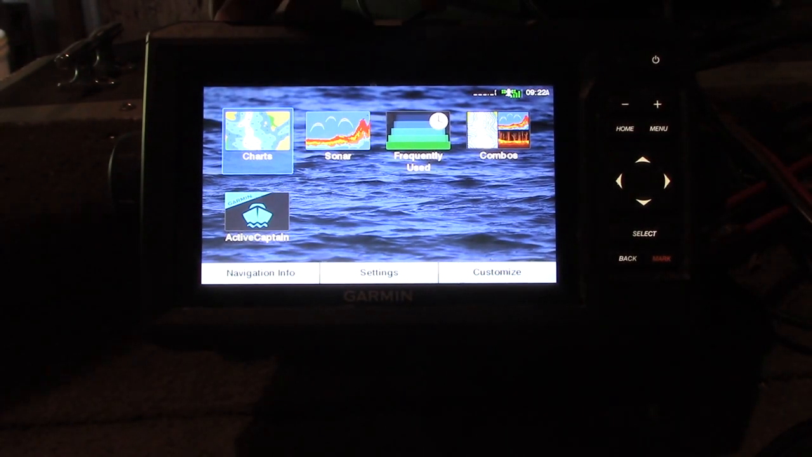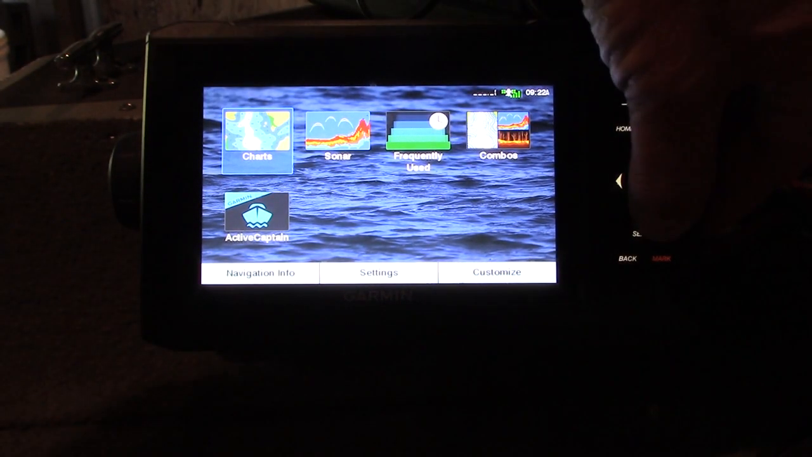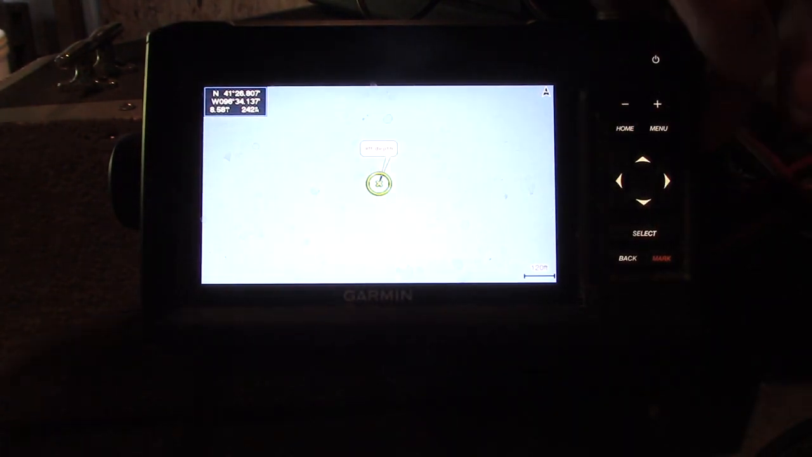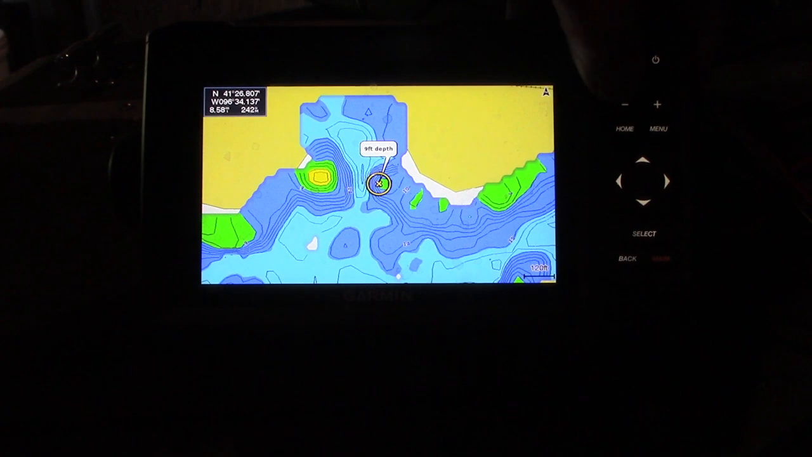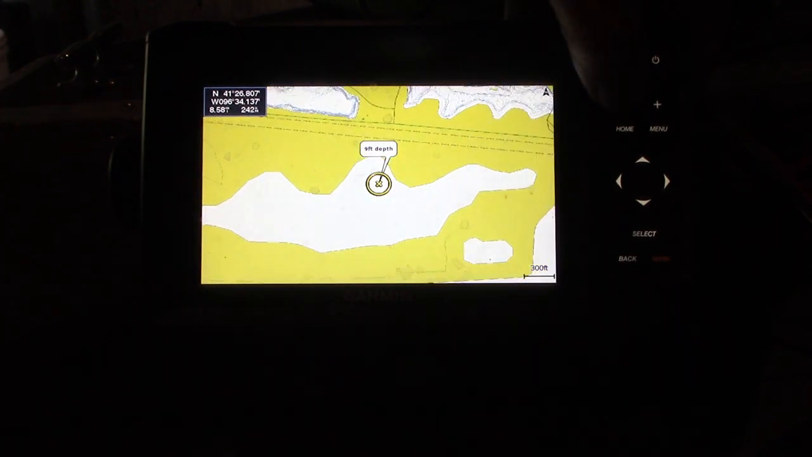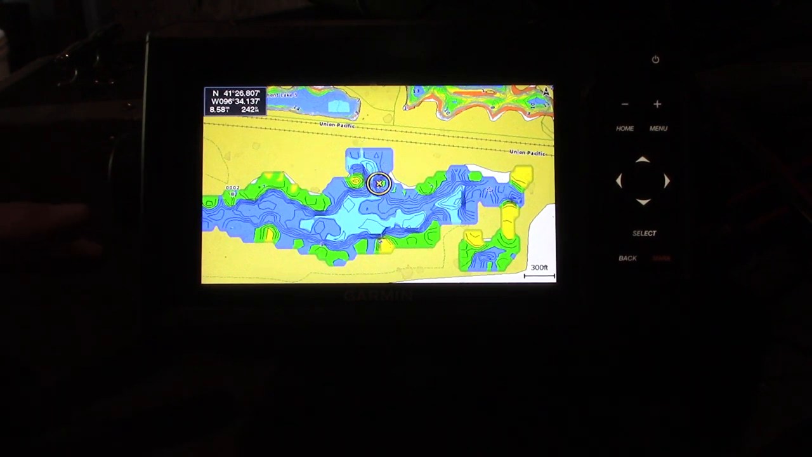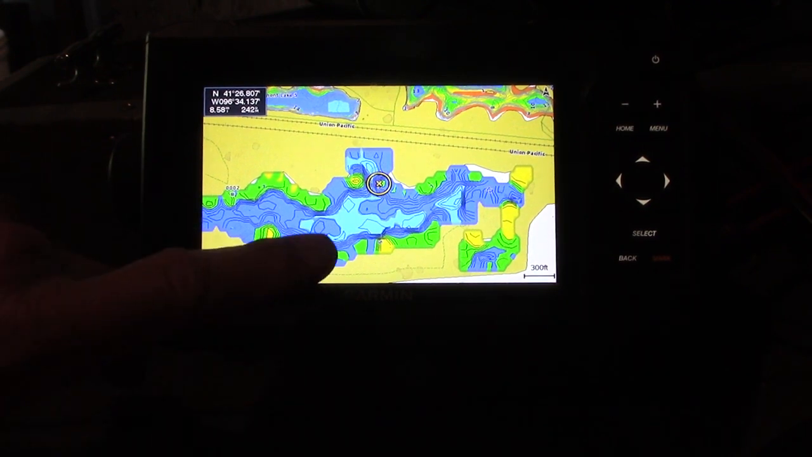Now we're going to look at the map that we made. Here's on our charts, we'll hit select. Fishing chart is up, we'll hit select. And here's our map. Let's kind of zoom out just a little bit. As you can see, as I told you before, I did mine color coordinated.